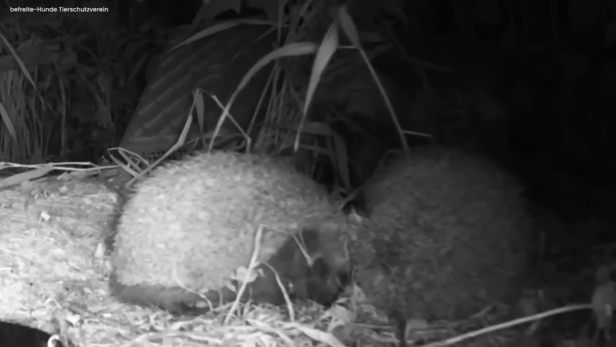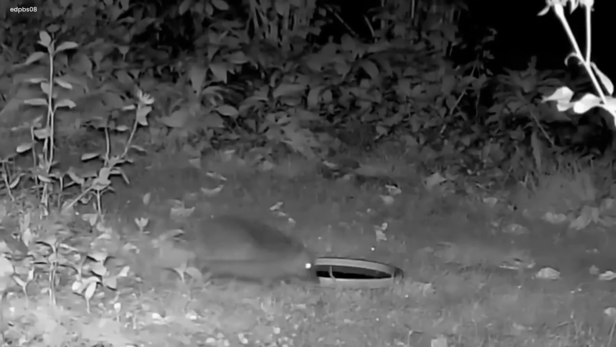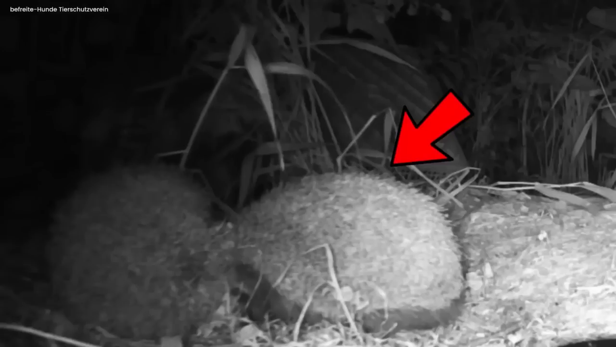The question on everyone's mind was, what was this creature? This occurrence left people both uneasy and curious, prompting them to contemplate the nature of this cryptic being and the mysterious events on the grassy field. It remained a mystifying and puzzling clip.